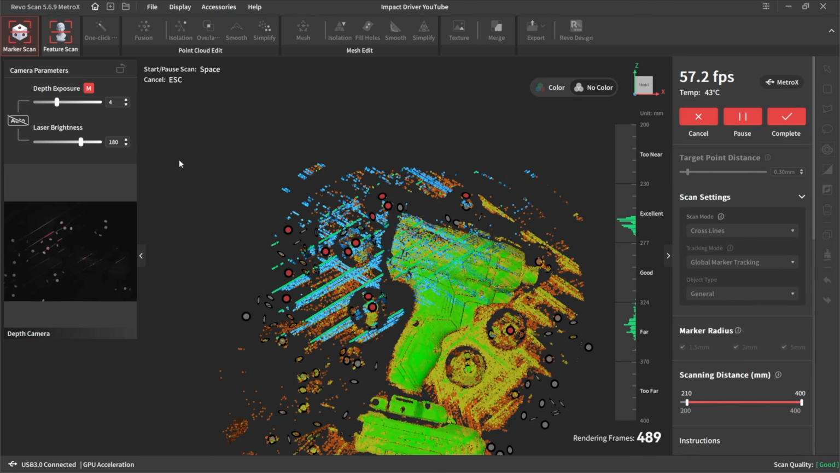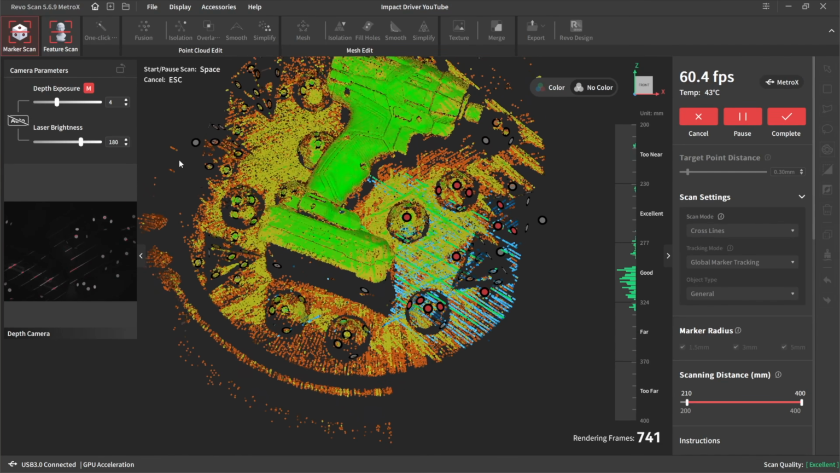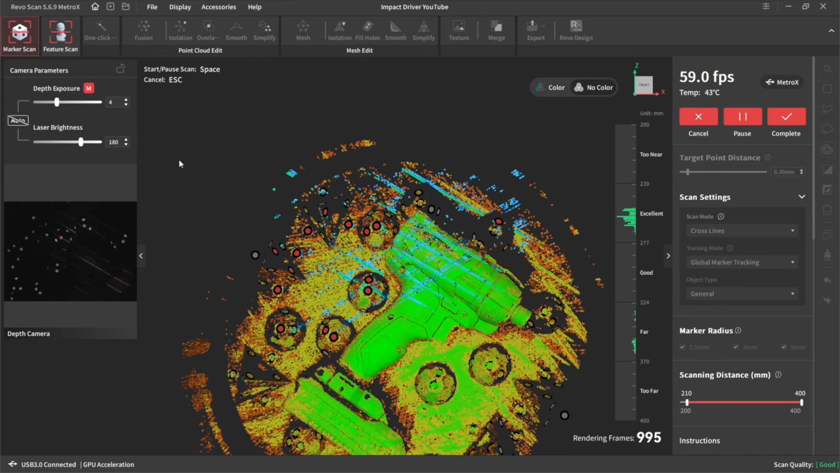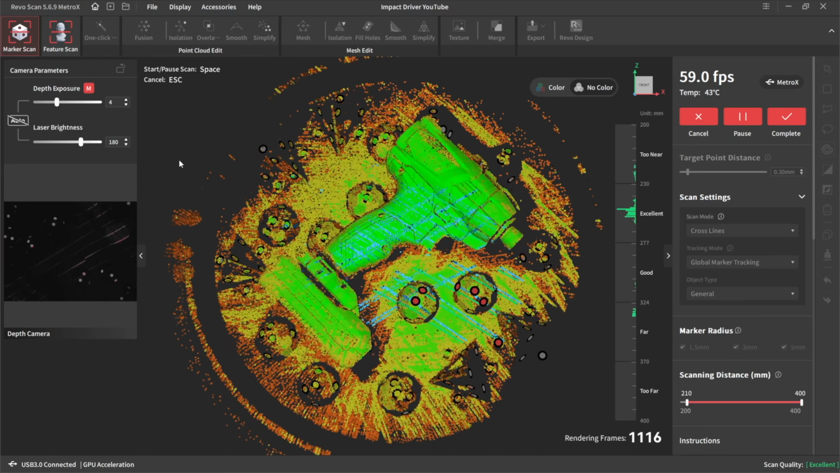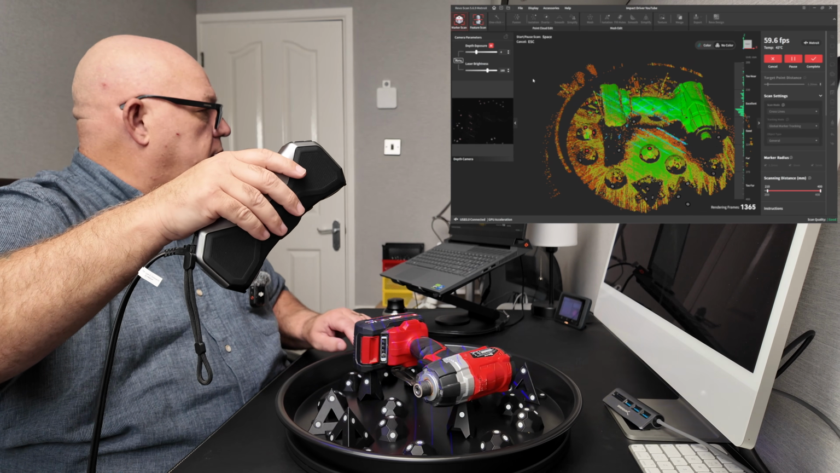And look at that already. That's straight away getting a good scan there, that is. Look how quick that went green. Went green, dead quick. So let's just come down to the sides.